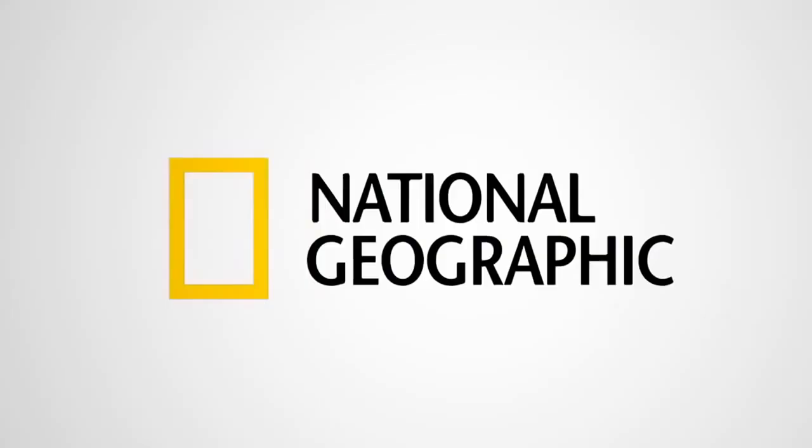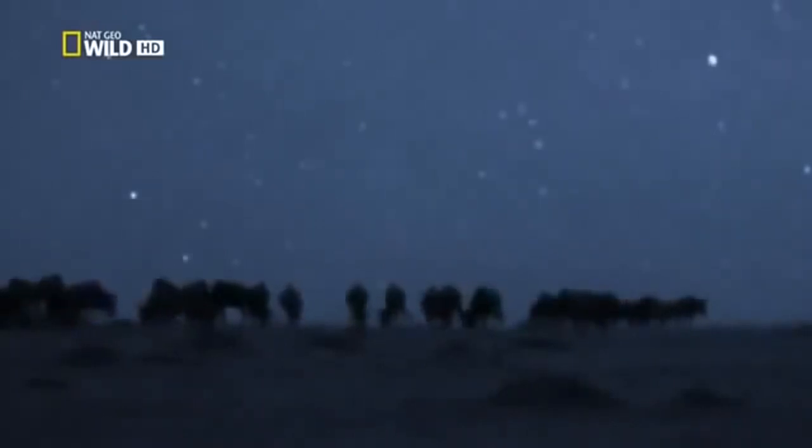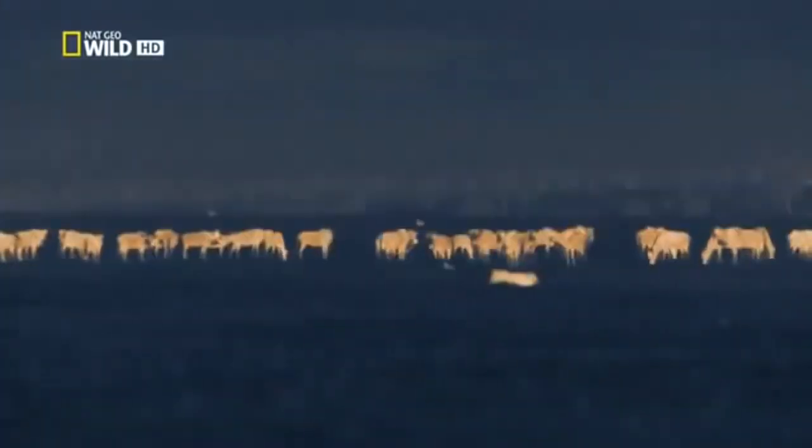The wildebeest relax, unsuspecting. To the lioness, the wildebeest are silhouettes against the stars. But to the wildebeest, 60 meters away, she is completely invisible. We can only see her with the aid of infrared light, or with the thermal camera.